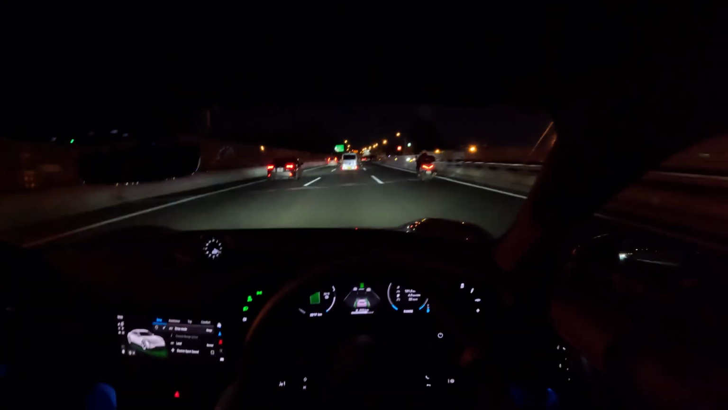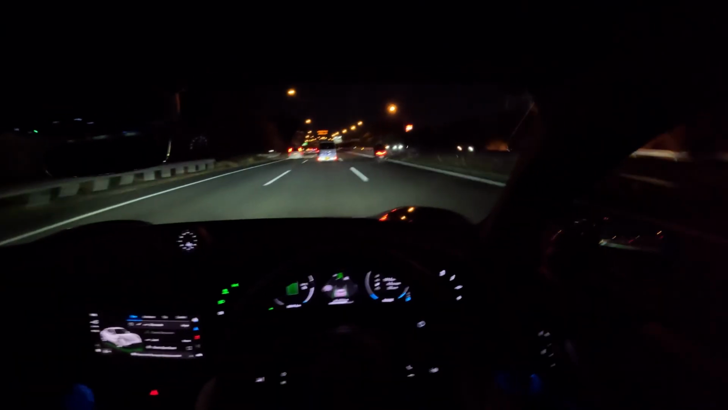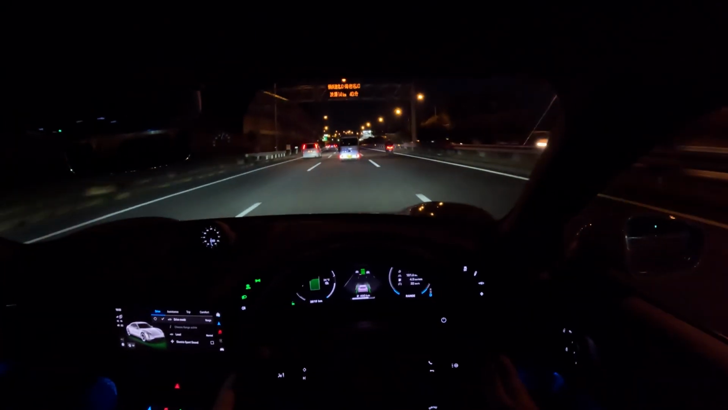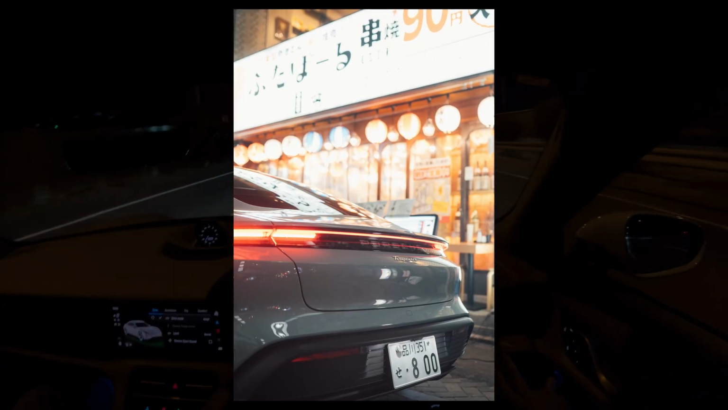If you do drive like an idiot, which is pretty much what I do, because these things are so addictive when it comes to that pedal response, you always want to feel the instant torque and acceleration and literally just scare every passenger you take for a ride. Then of course it's going to drop. But I mean, they're just so well engineered.